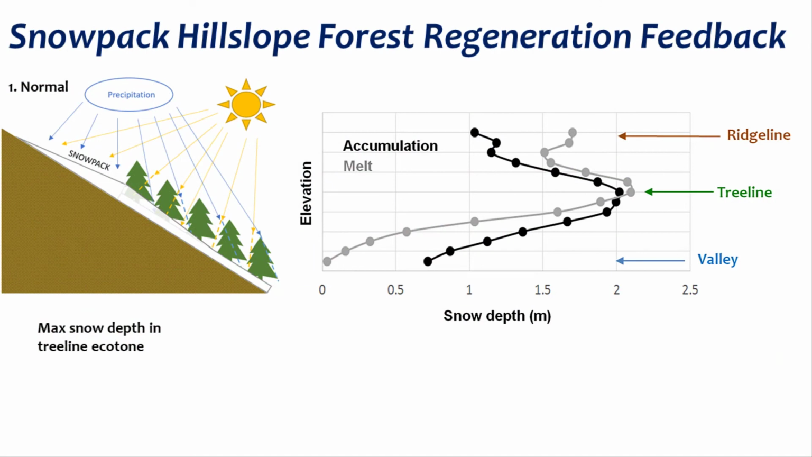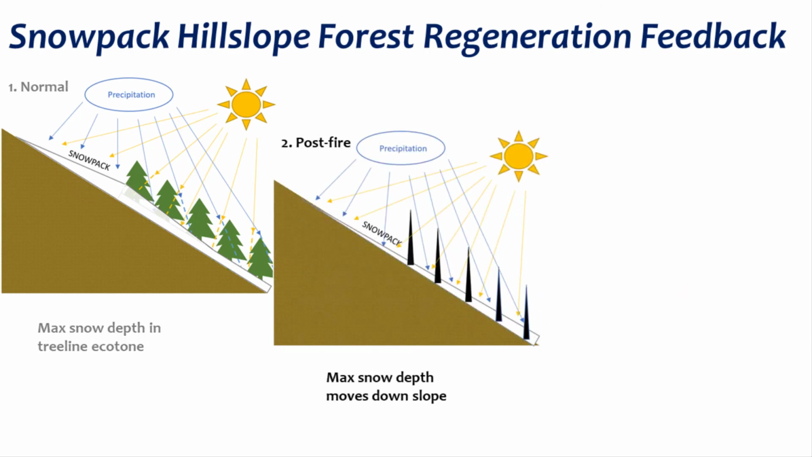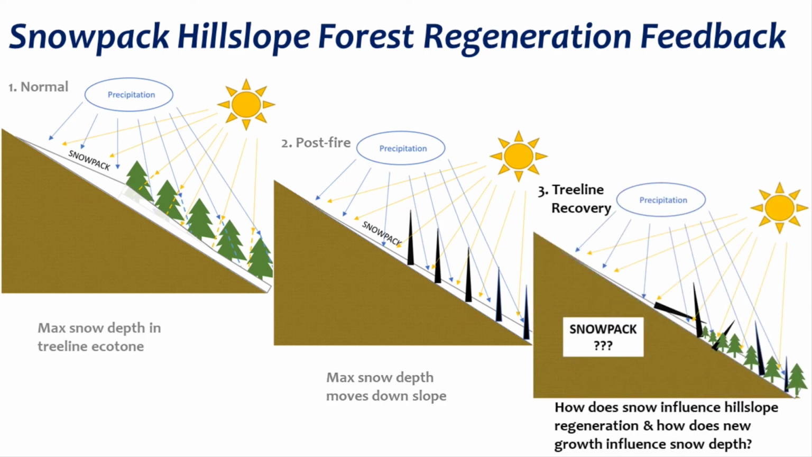From the observations in Dave and Kelsey's work, we derive a conceptual understanding of the Cameron Valley hillslope snow and forest cover, such that under a mature forest scenario, snow depth peaks at high elevation tree line and plays a role in providing meltwater nourishment through the growing season. When the forest is removed by fire, we expect the zone of peak snow depth to move downslope, but the piece we wish to explore is how snow accumulation and tree cover interact during the tree line recovery phase.